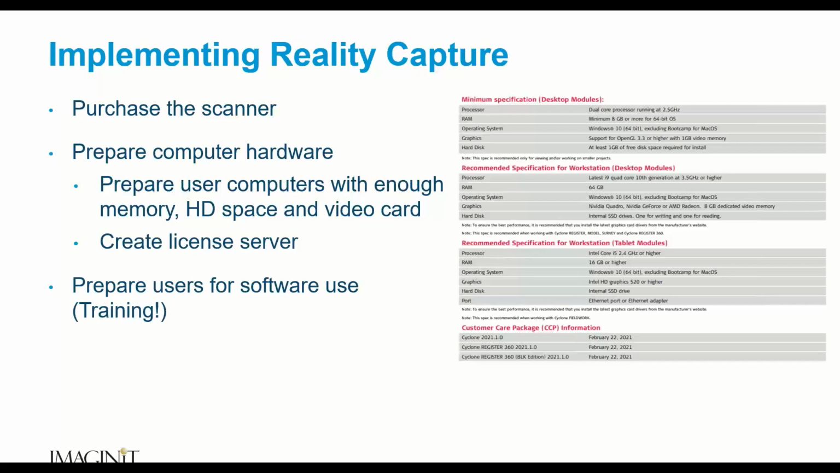Well, yeah, once we dig into it a little bit, we find out that their computers don't have enough memory. They don't have enough hard drive space, and they don't have a good video card. So we want to prepare ourselves by making sure that we're ready to process this data. And it starts with that computer, right? Making sure that your users have a computer that will process data like that in a reasonable time.